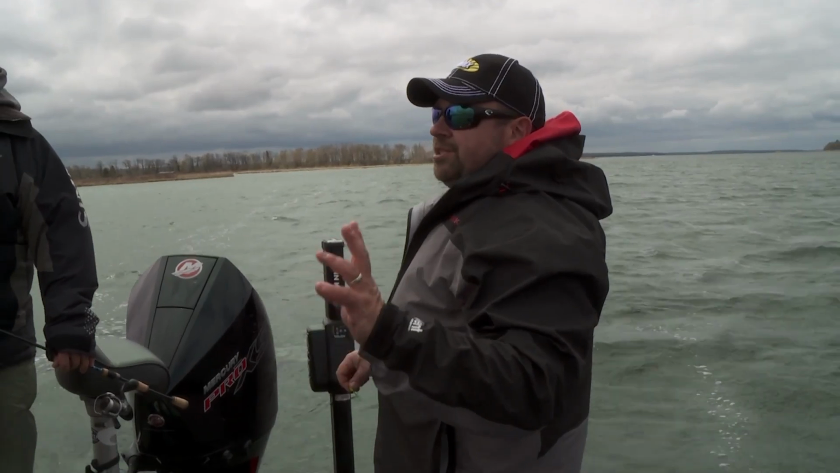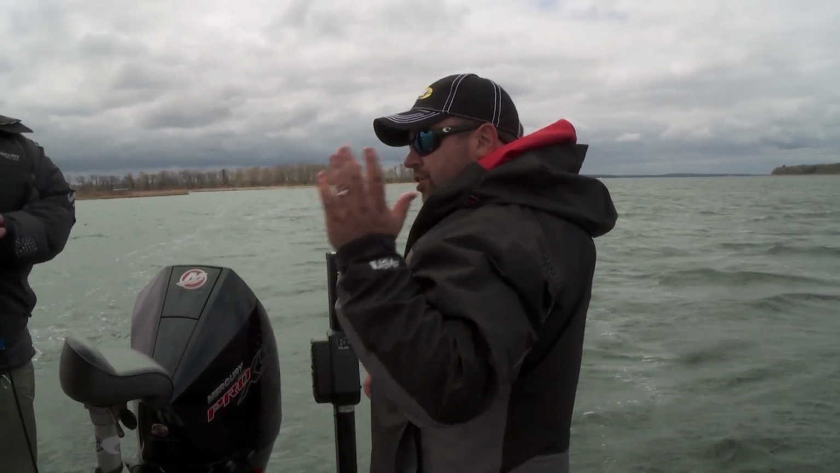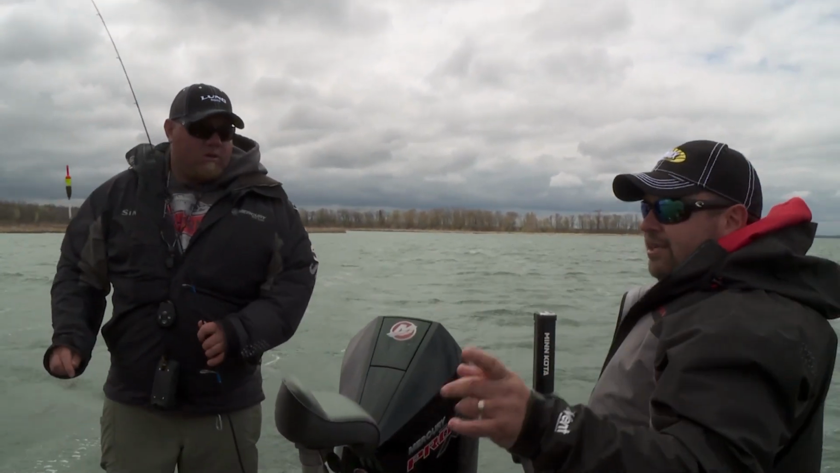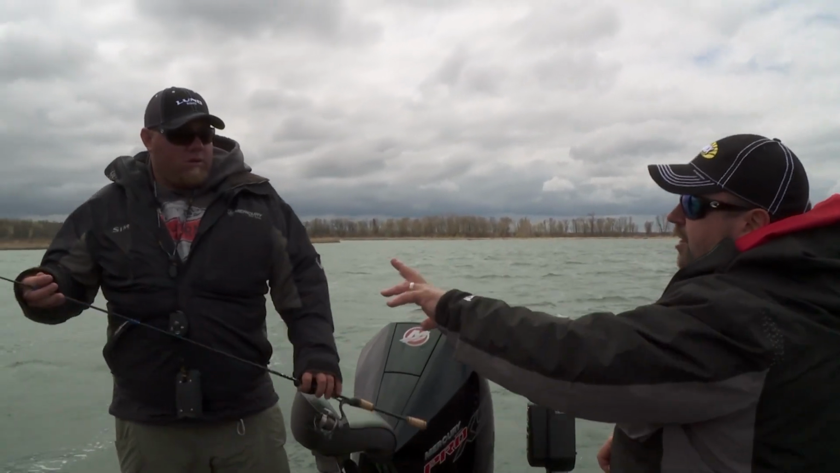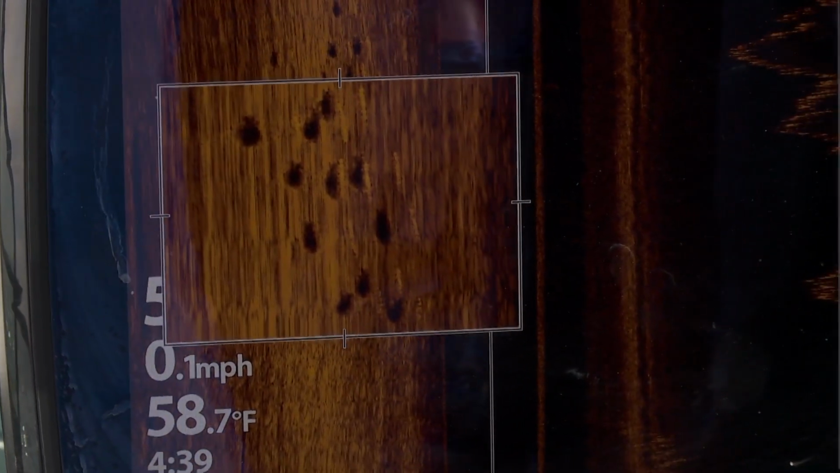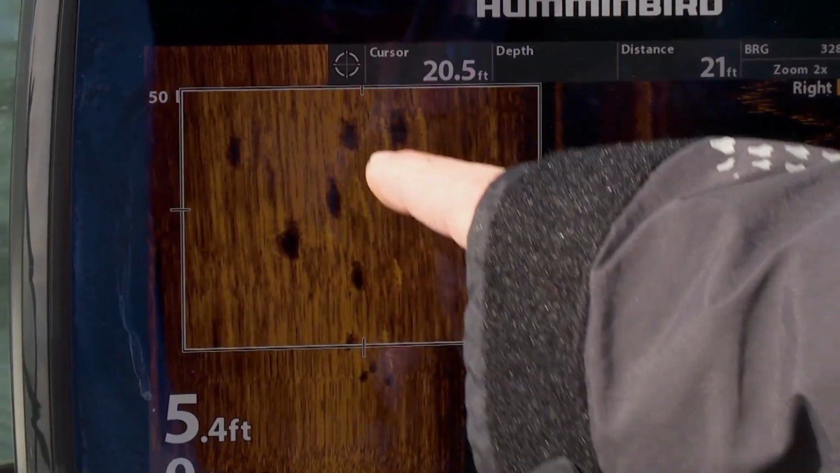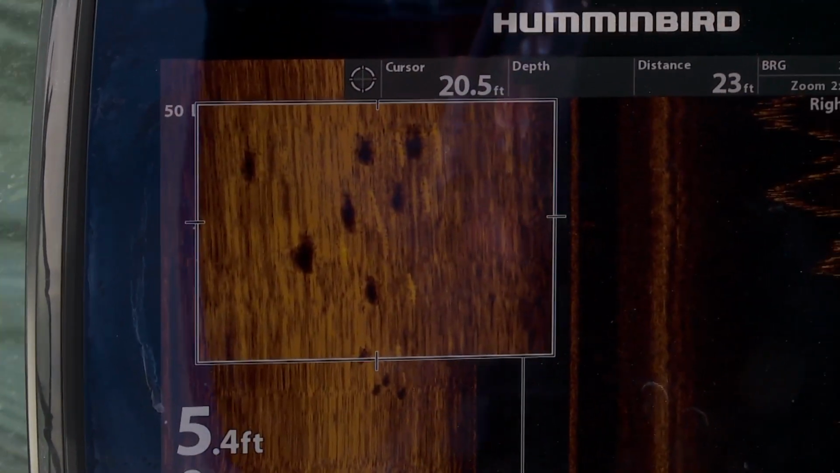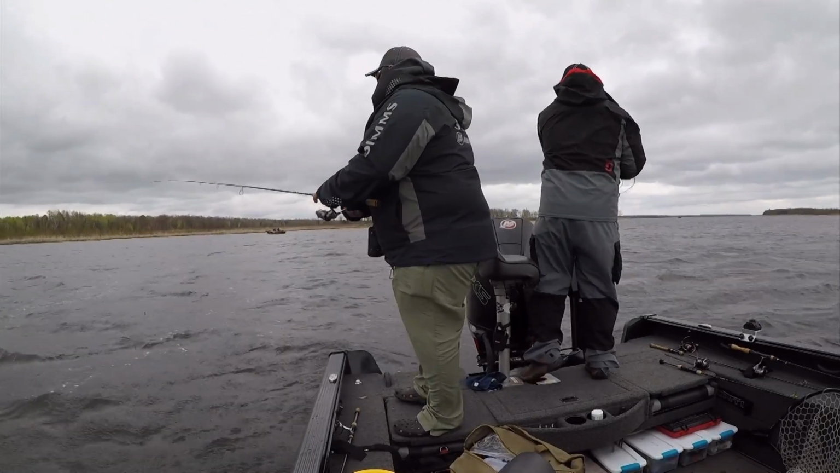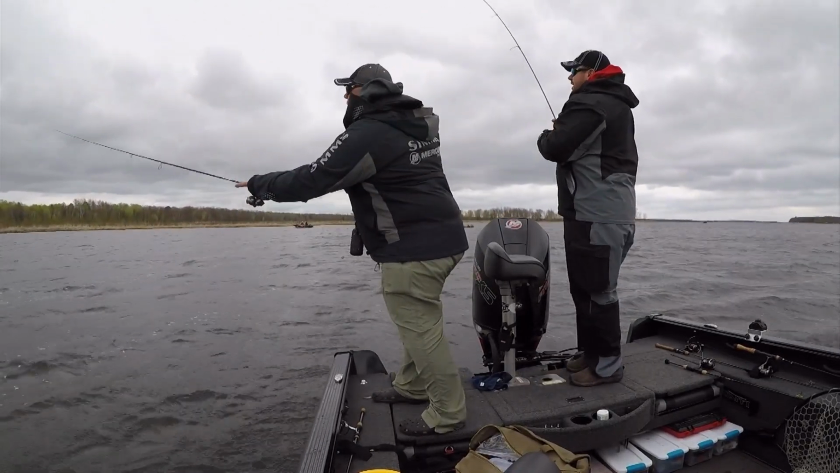I love side imaging. I use it a fair amount, but it's neat to see how you, a guide using this stuff daily, finds chunks of structure and cover like you just did. Those lines, those little things that look like rice, those little shadows, those are fish. Right. I mean, it's amazing, the technology today to actually be able to fish almost like a video game. Well, they're not liars. These are real fish. We are catching them right now.